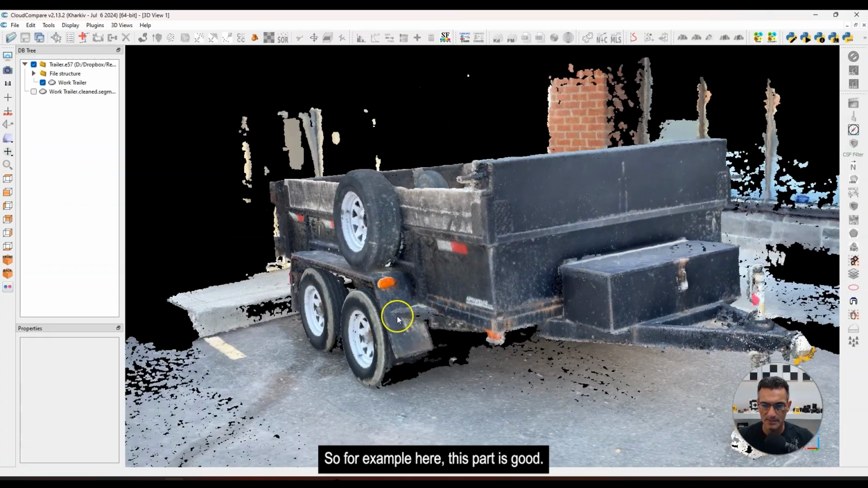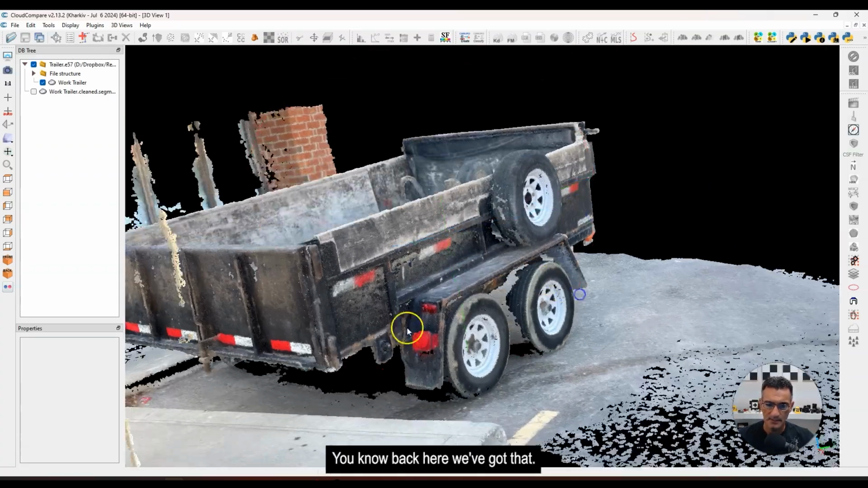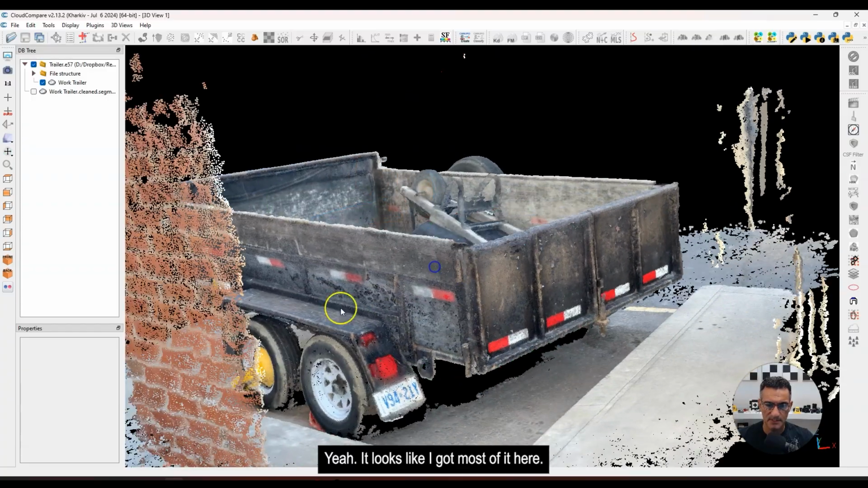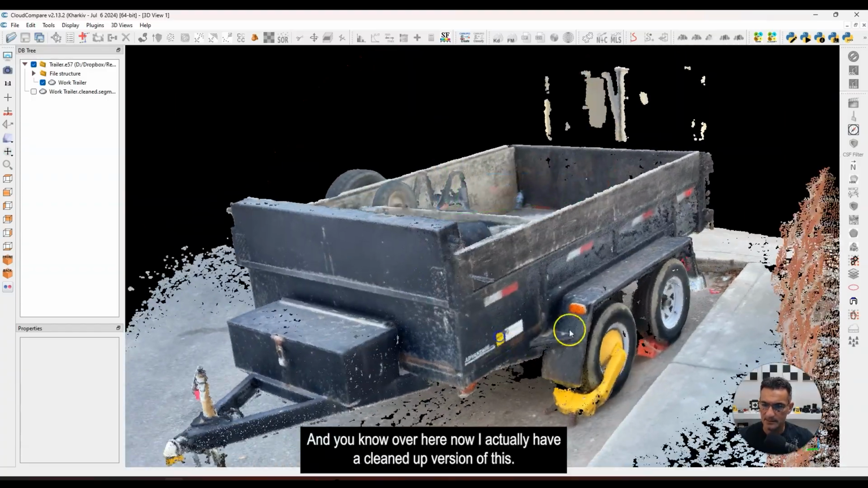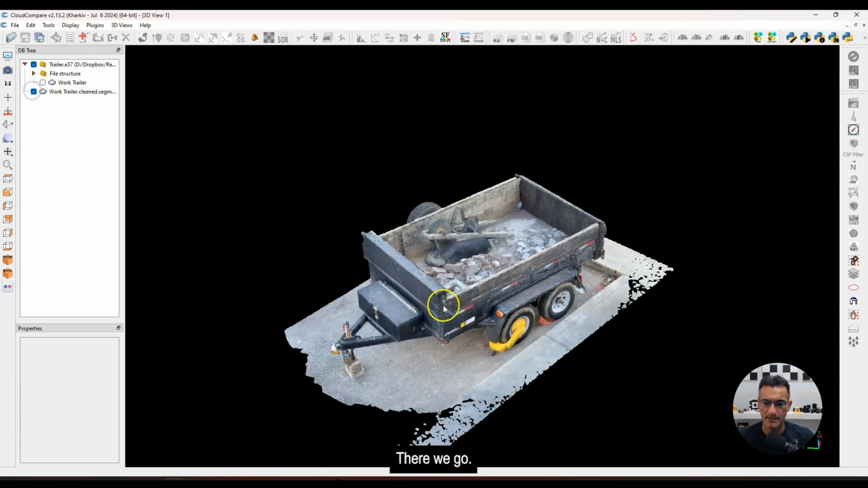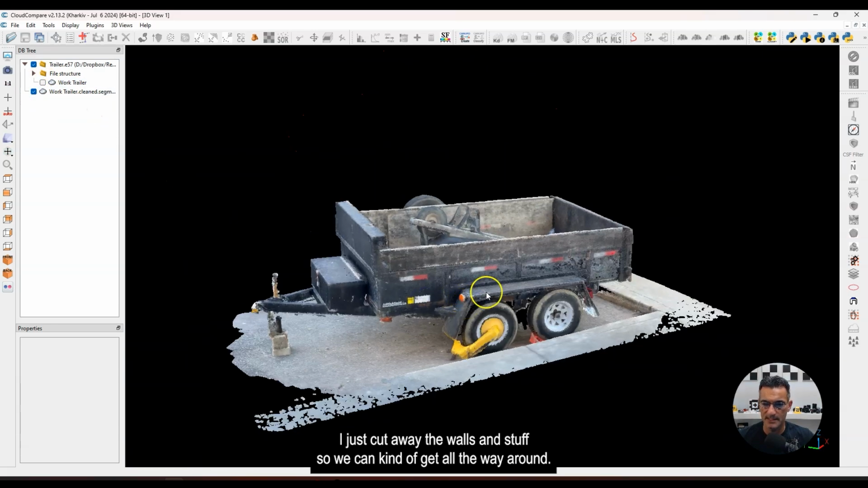But let's look at some of the little areas, you know, little critiques and such like that. So for example, here, this part is good. You know, back here, we've got that. Let's check the other side. Did I get that? Yeah, it looks like I got most of it here, and you know, over here. Now, I actually have a cleaned up version of this. Let me switch these out. There we go. So I just cut away the walls and stuff so we can kind of get all the way around.